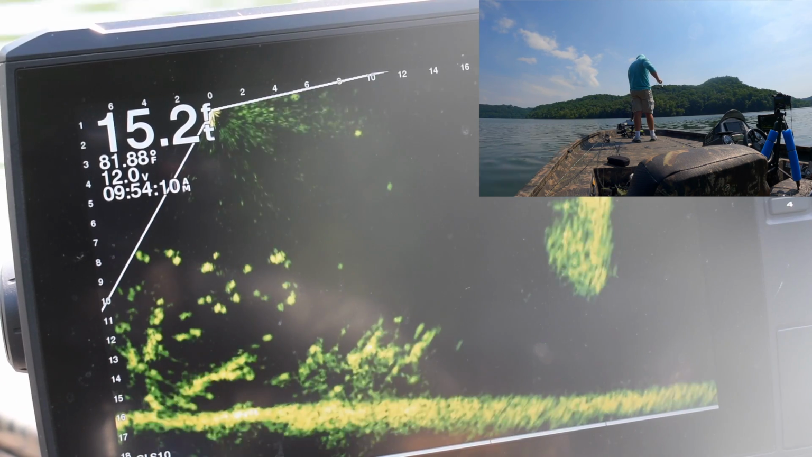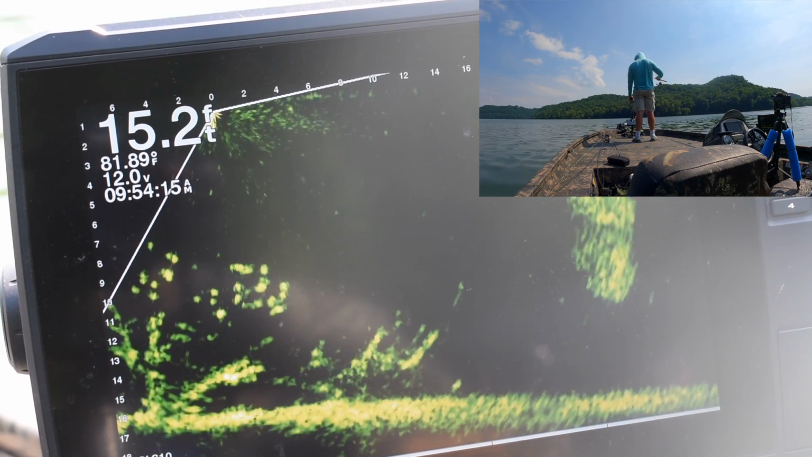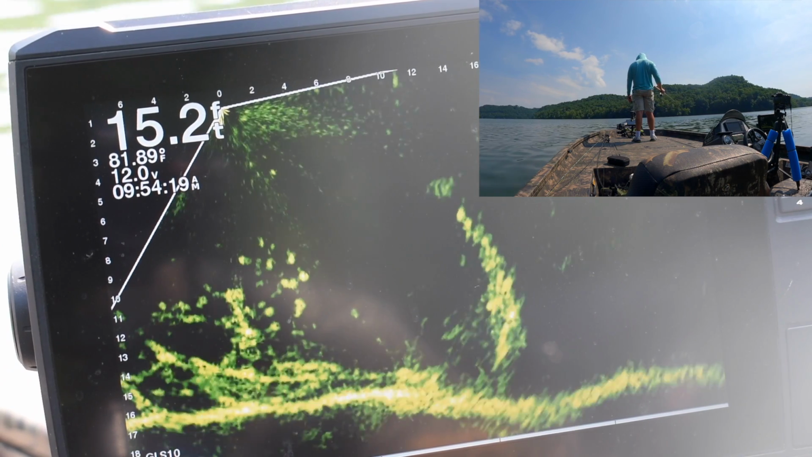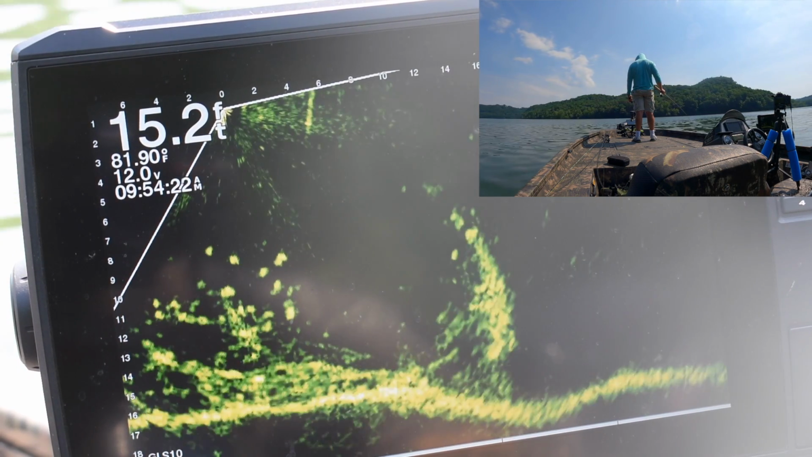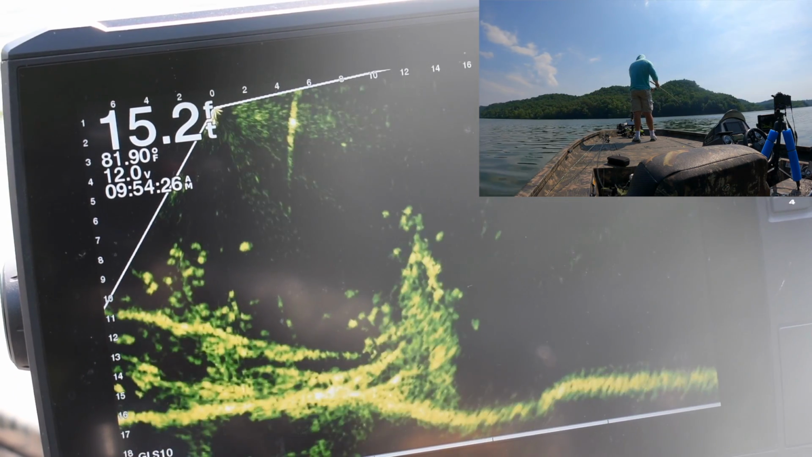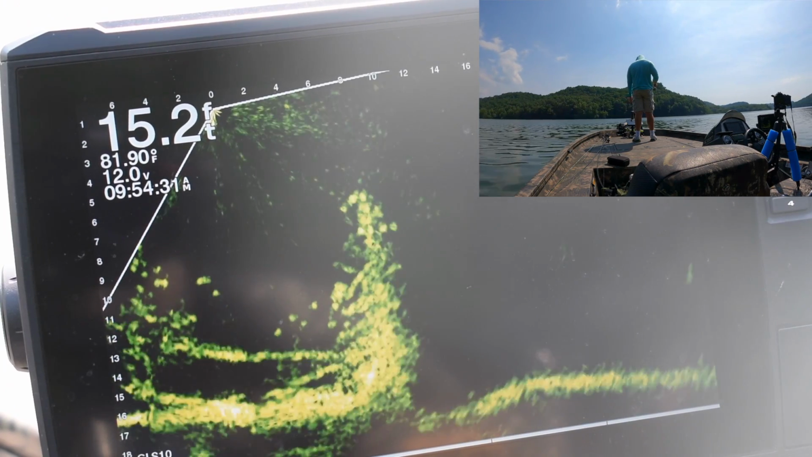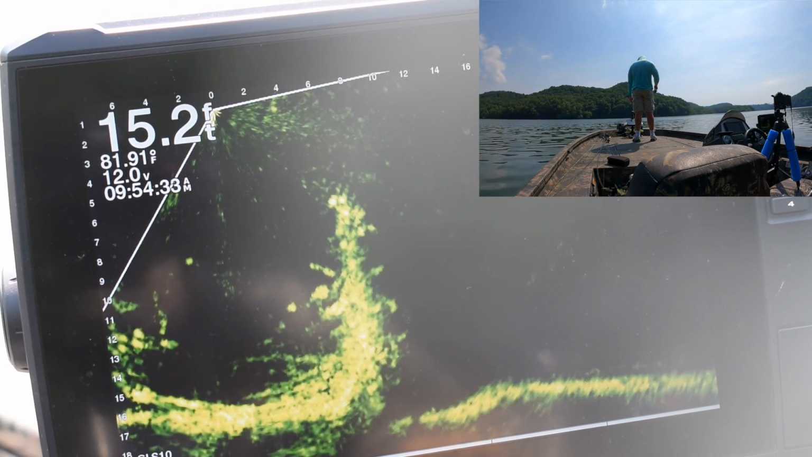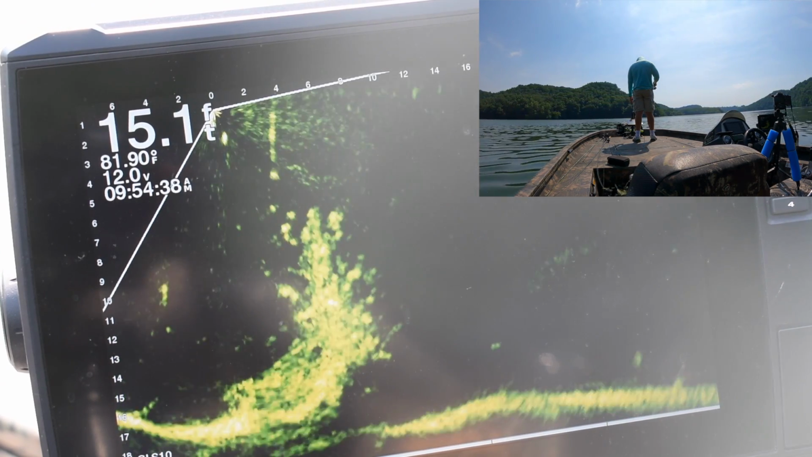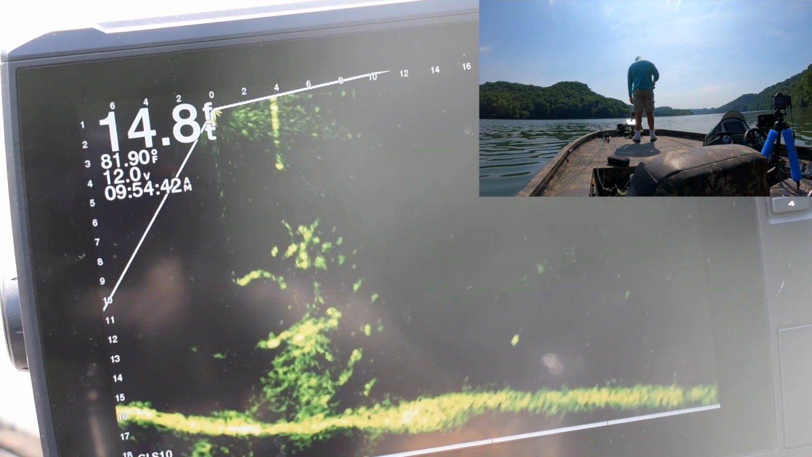And you can see I'm just moving that jig back and forth, trying to coax a bite out of them. And as you can see the structure, what it is there at 14 feet is the root wad, and it's just a down tree. You see how the tree's laying there, and I'm kind of headed towards the root wad end. And I believe right there, got this fish's attention.